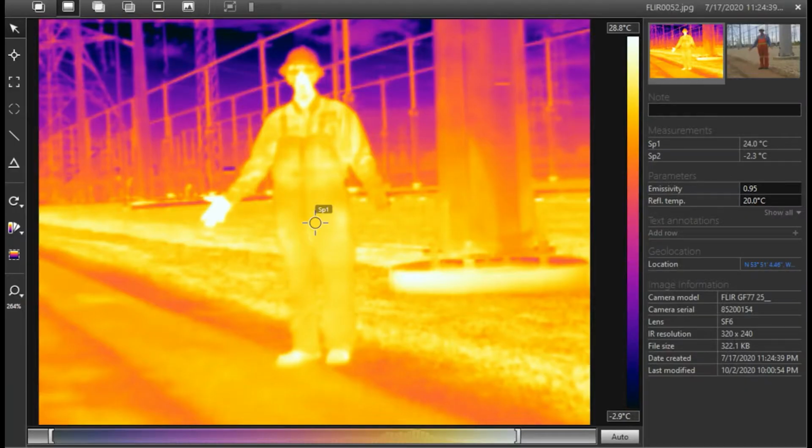If we import the images into FLIR's thermography software, additional features are available to us. The tool I will highlight is the Spot tool. This tool is available in the upper left corner of the screen, and it allows us to place an additional reference anywhere on the image.